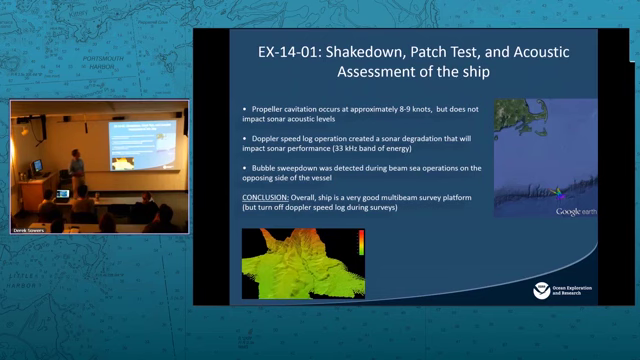The first cruise we did was a shakedown and patch test and acoustic assessment of the ship. What I'm choosing to highlight here is really what the results of the acoustic assessment were. We had a team come out and really go through the ship, set up lots of listening sensors, do a lot of tests with turning different pieces of equipment off, running the ship in different orientations relative to the weather, and seeing what the impact was on the sonar systems.